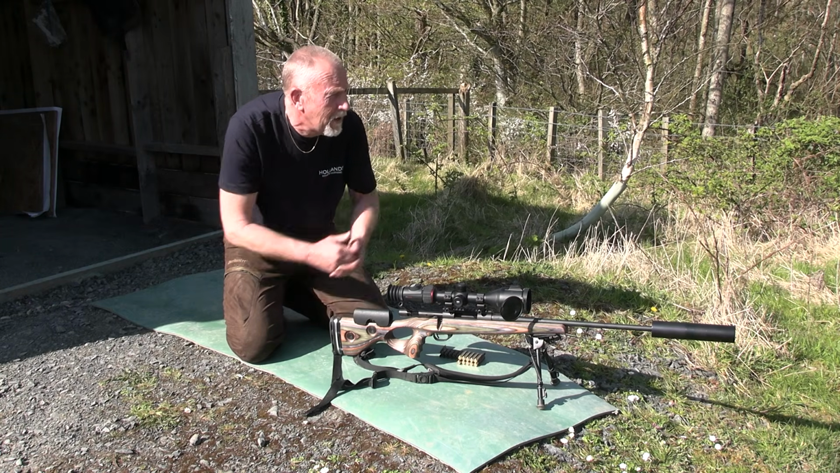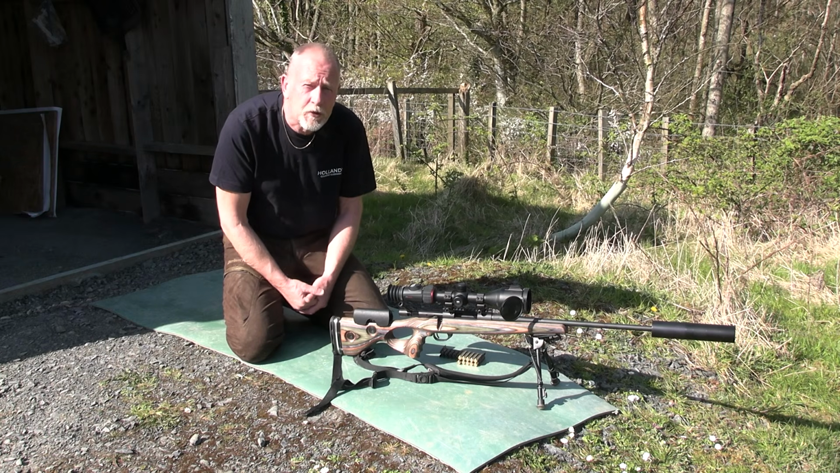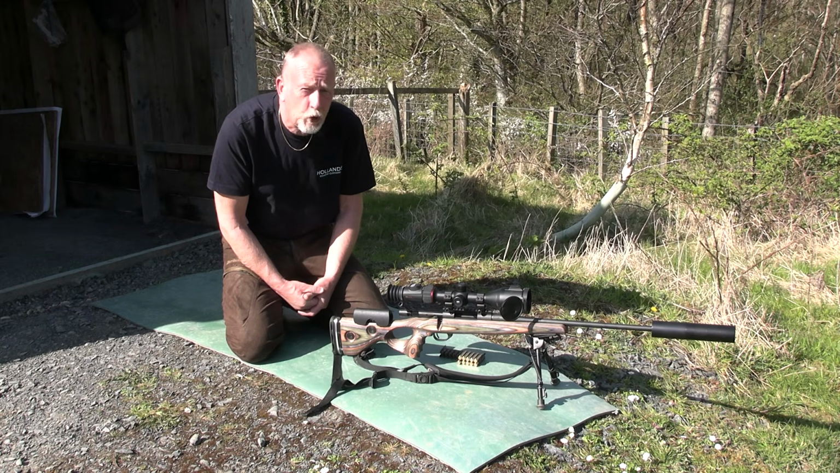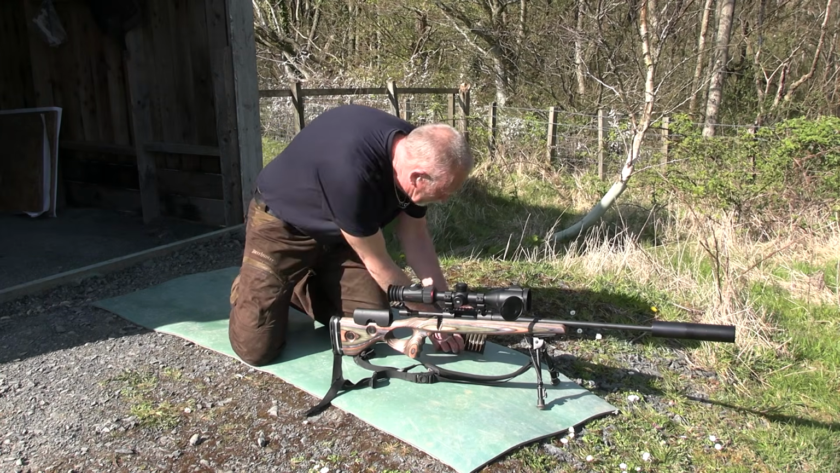It's all very well doing it on here, it's all very well looking at it and filming it down in the wood, but till we get out in the field, we don't know what's happening. So we'll have an honest appraisal of that hopefully tomorrow. Forecast is good, so we will see what happens. So we'll put a couple of shots through here.